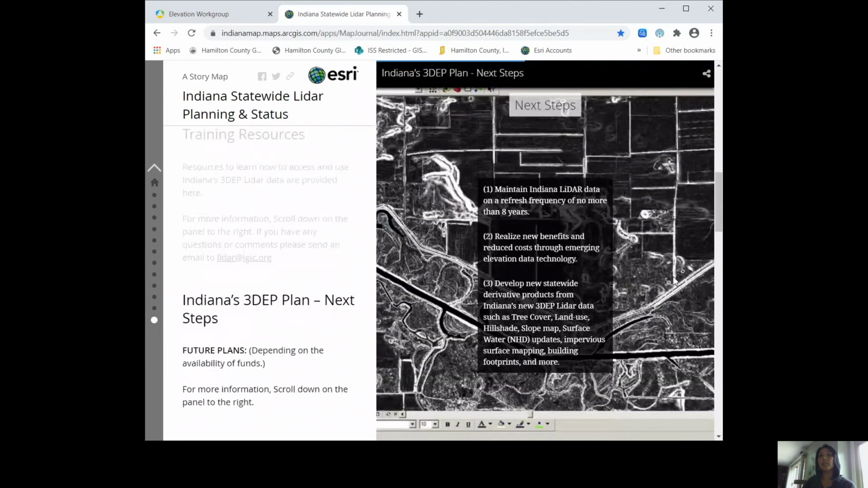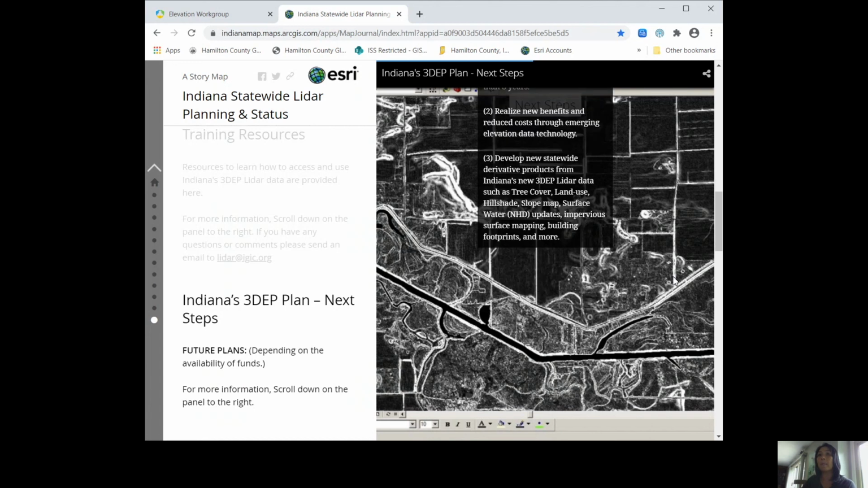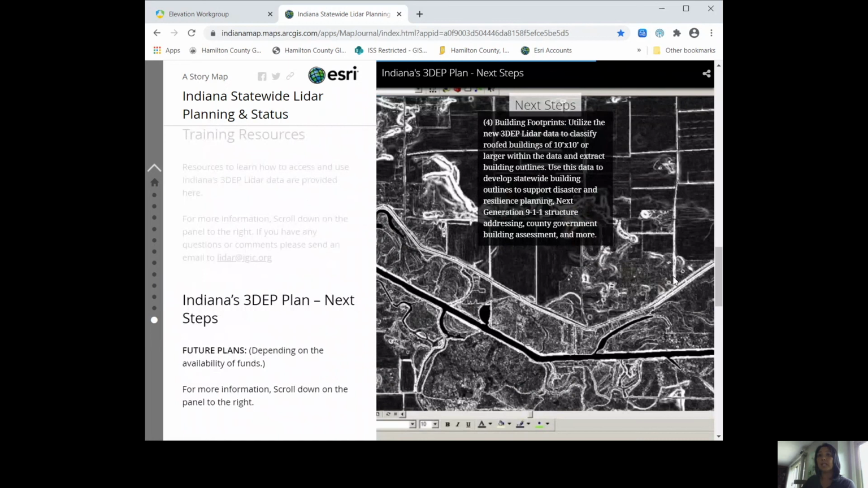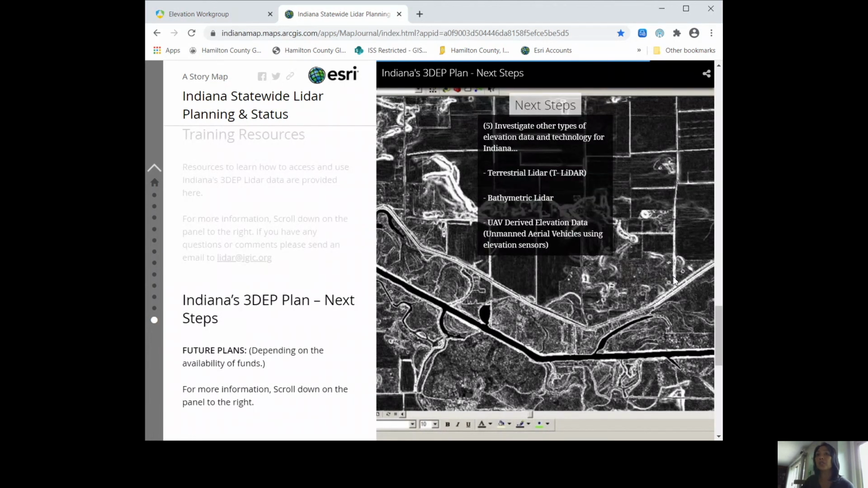Next steps include: maintain Indiana LiDAR data on a refresh frequency of no more than 8 years, realize new benefits and reduce costs through emerging elevation data technology, develop new statewide derivative products from Indiana's new 3DEP LiDAR data, utilize new 3DEP LiDAR data to classify roofed buildings of 10 foot by 10 foot or larger within the data and extract building outlines, and investigate other types of elevation data and technology for Indiana, such as terrestrial LiDAR, bathymetric LiDAR, and UAV-derived elevation data.